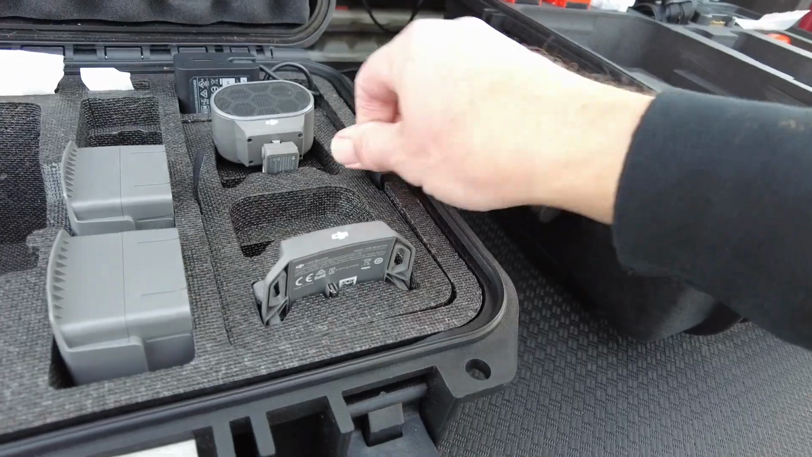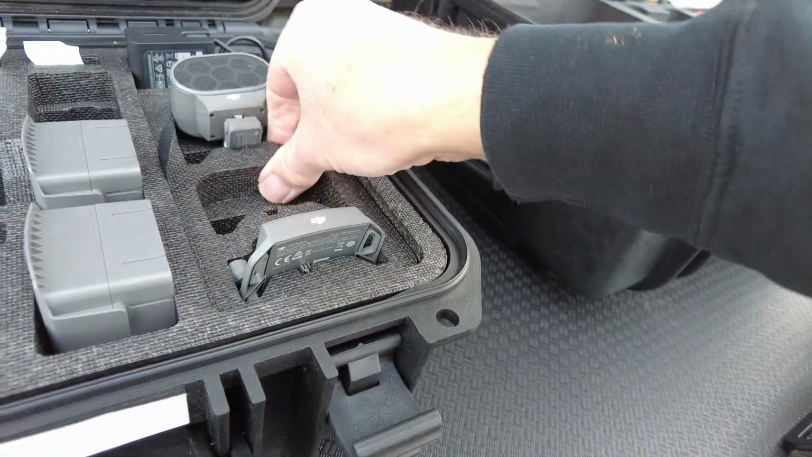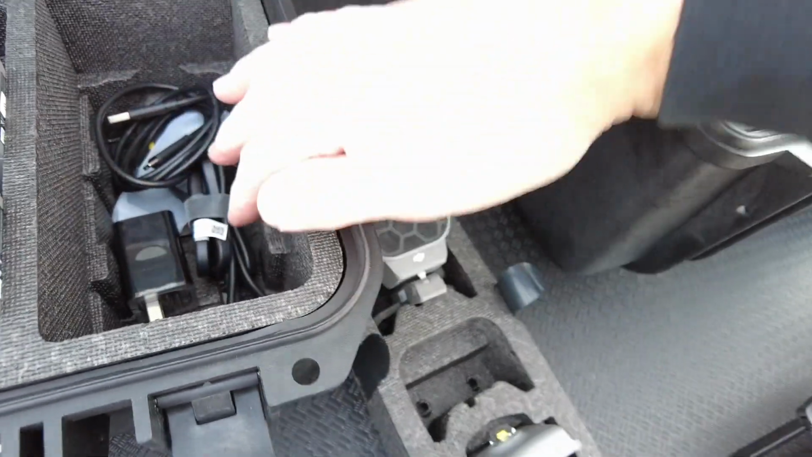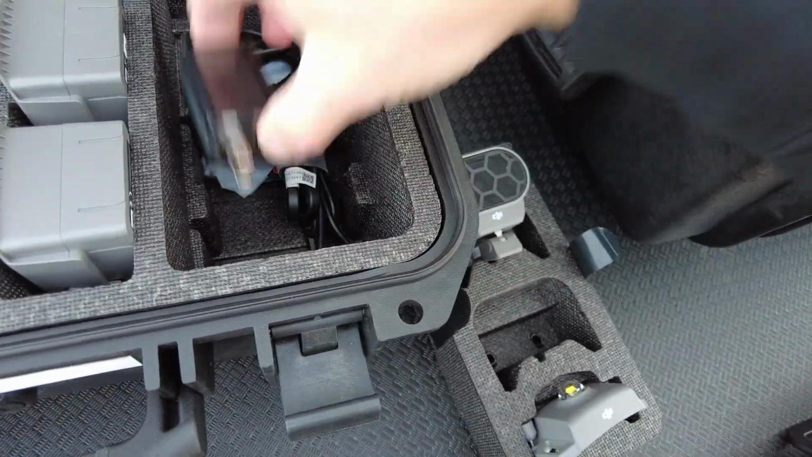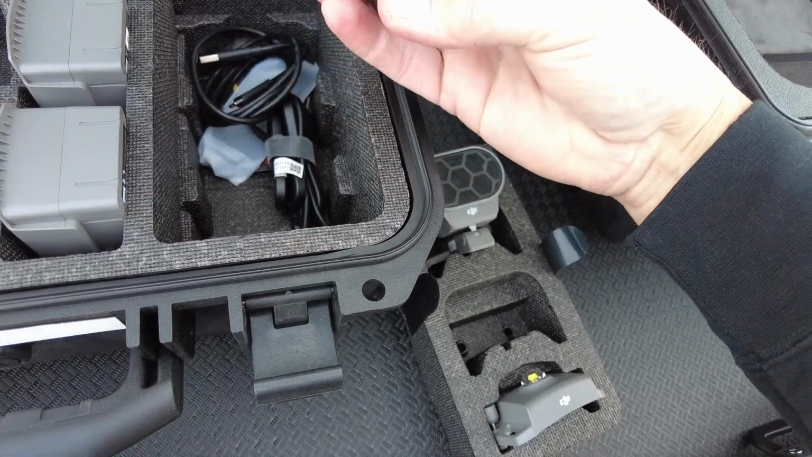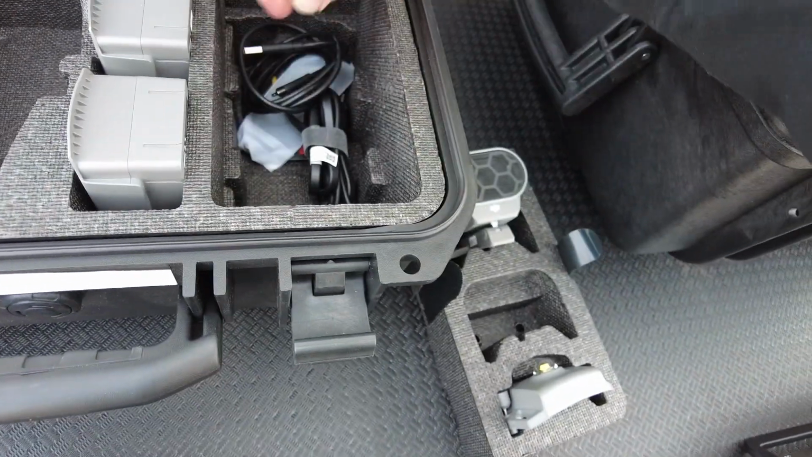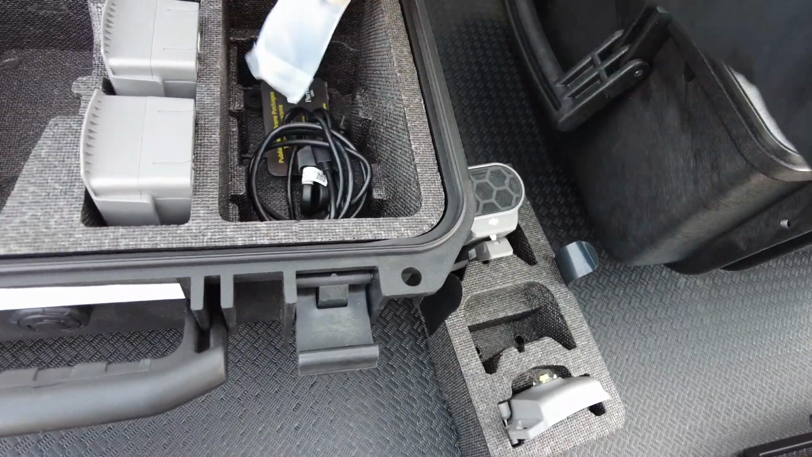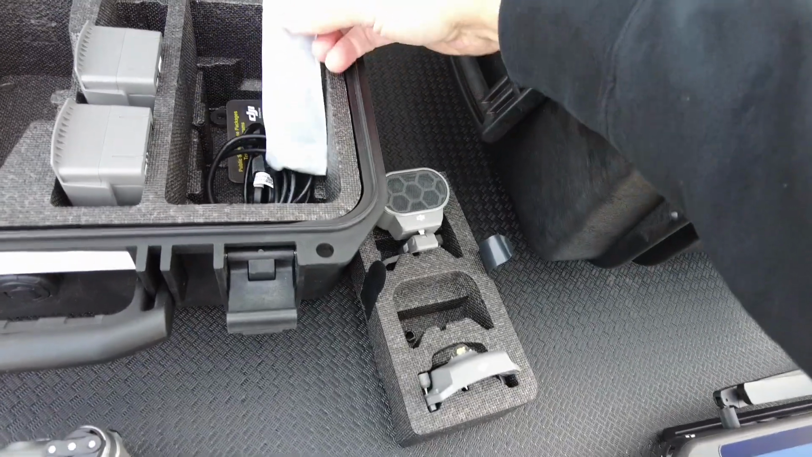In this case here, we have the accessory tray, and then you just have room for up to 3 more batteries in there. It also does come with a USB-C charging brick and a USB-C cable, AC cord, and then 2 extra propellers.